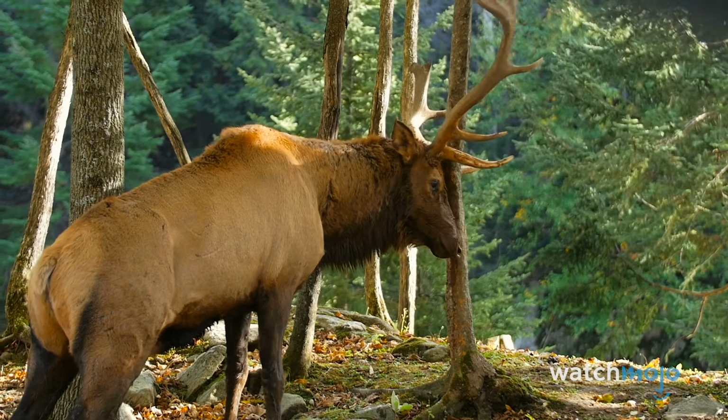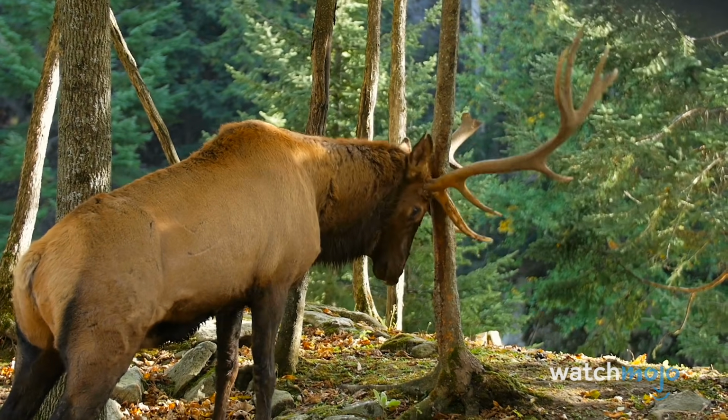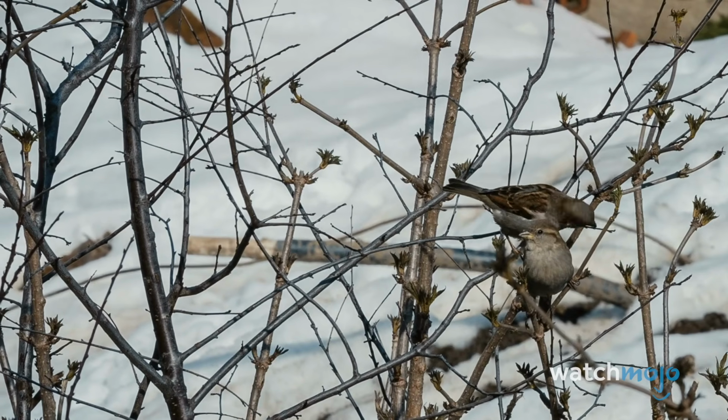But there are more natural theories. One person theorized it could simply be the back half of an elk, as the rest is hidden by shadow. Others believe it could be bird poop on the camera's lens, or a human playing a joke.